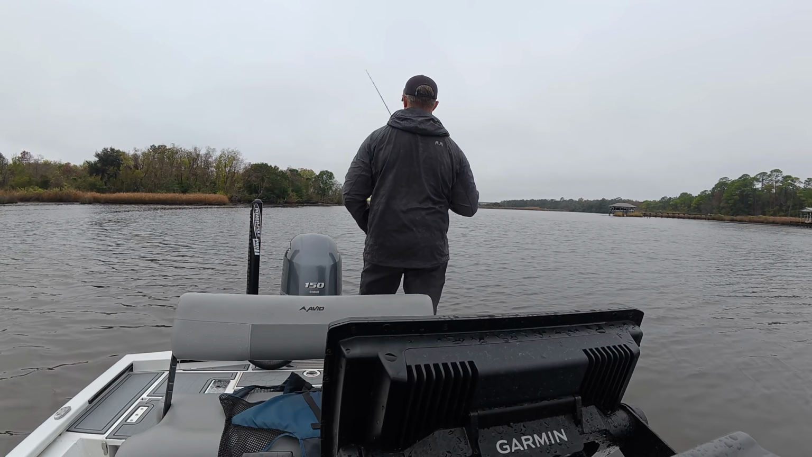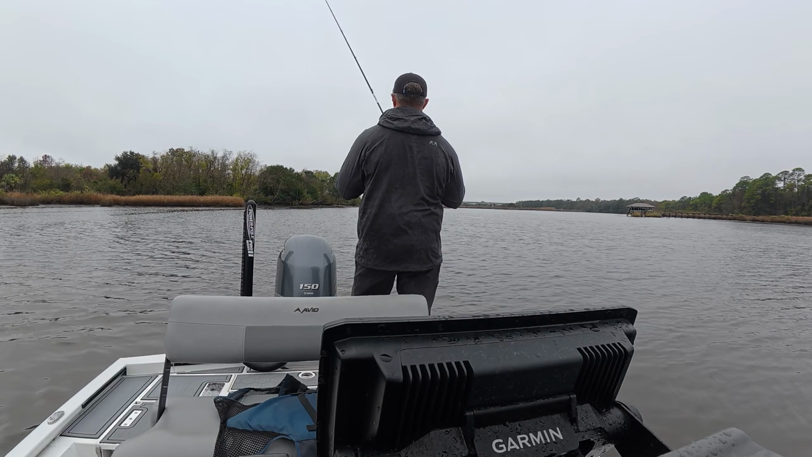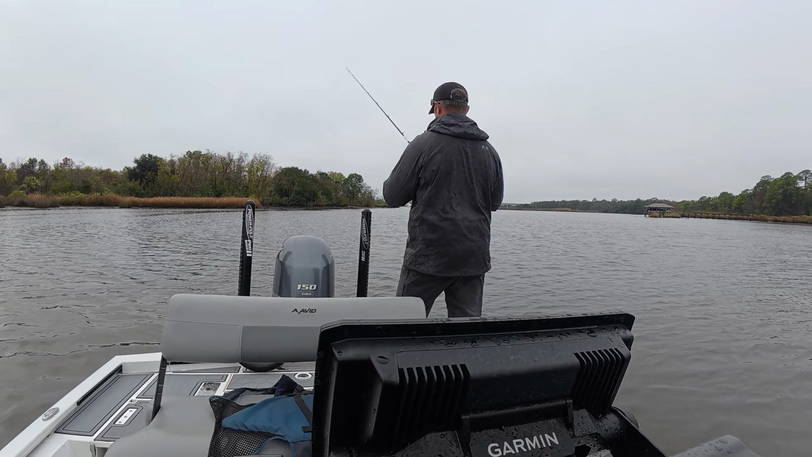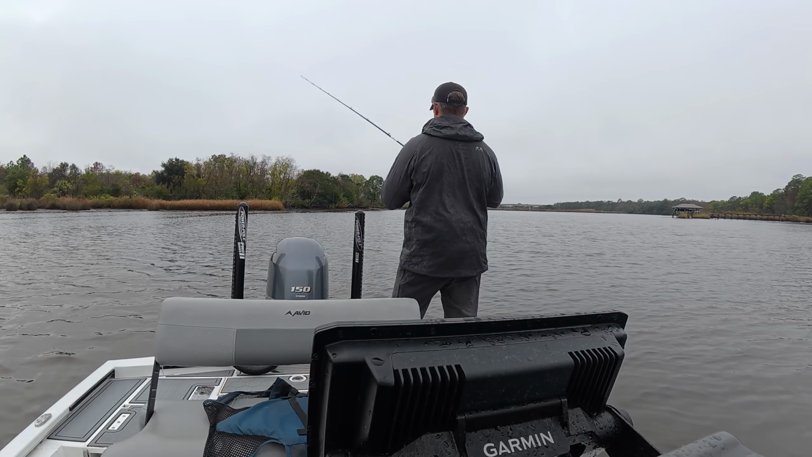work on the bottom, so you let it sink to the bottom. Doesn't take long to get there. And you just rip it up. Real sharp pops. And then you let it sink down on the slack line.